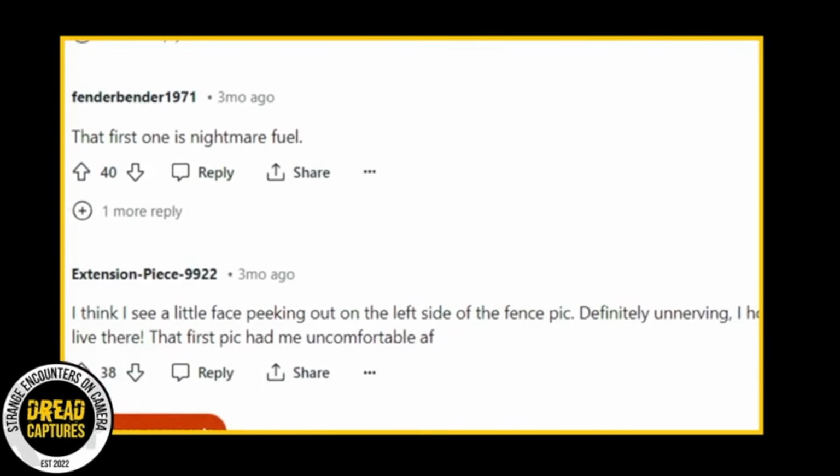Now, I can definitely see something in the crack of the door, but I feel like it's nearly impossible to make out what it is. After looking at it a few times and concentrating really hard, I can see what one might think is a face. One commenter said that the figure has face paint on.